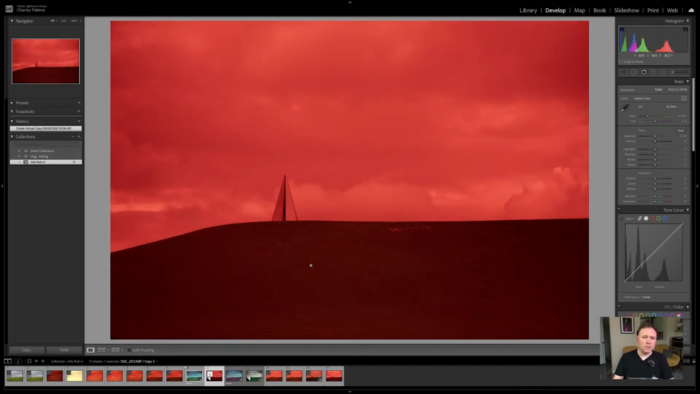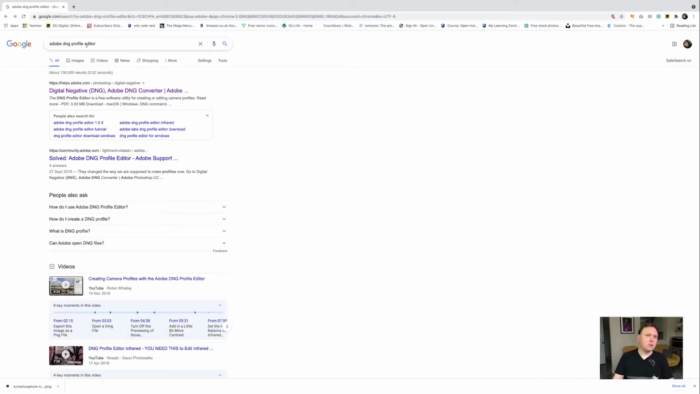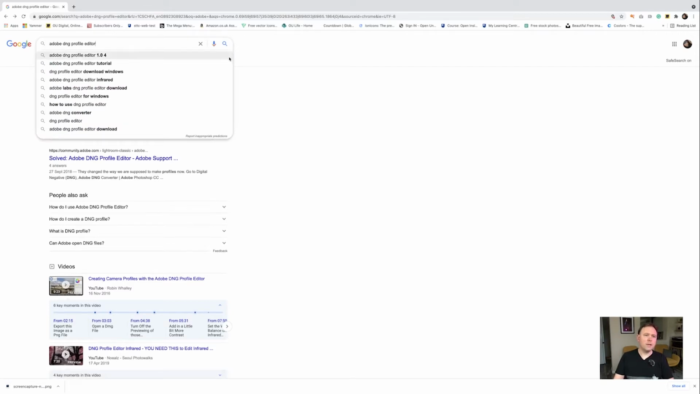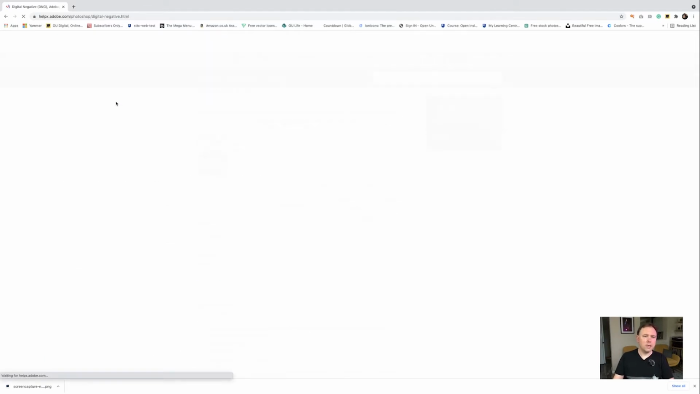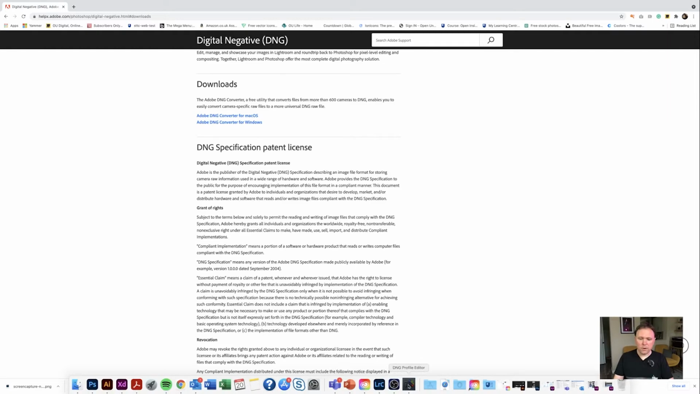So the first thing we need to do is to create a DNG file, because we're going to use the DNG profile creator tool from Adobe. So I'm simply going to right click my image and I'm going to go to export, then export to DNG. So once we've done that, we can Google for the Adobe DNG profile editor, and there we go. We click on the link, go to downloads and download either the macOS version or the Windows version depending on your machine. I've already downloaded it to my computer, so I'm simply going to open the file.